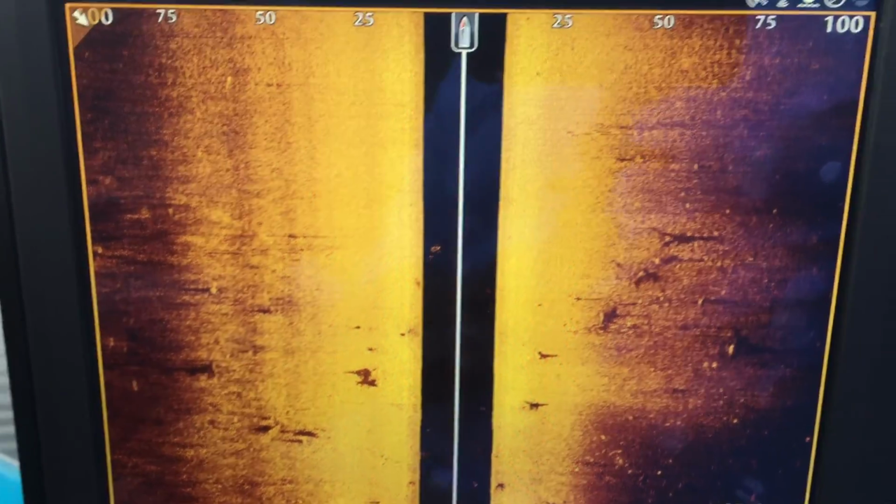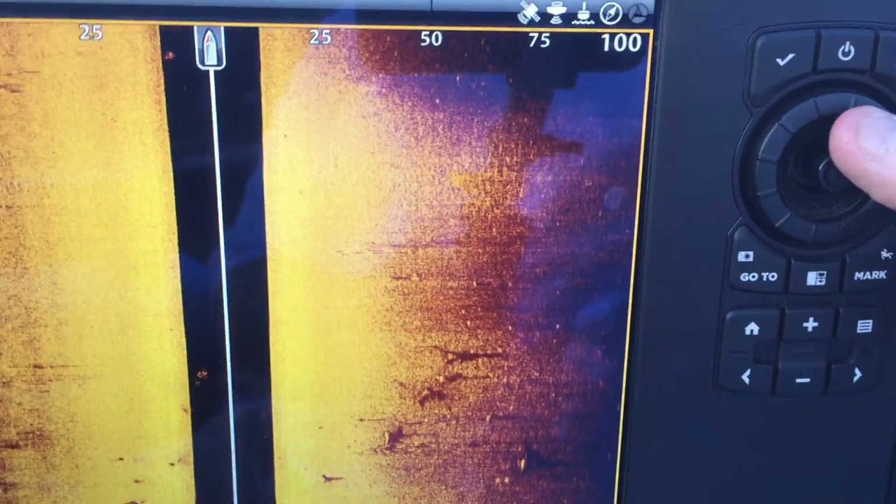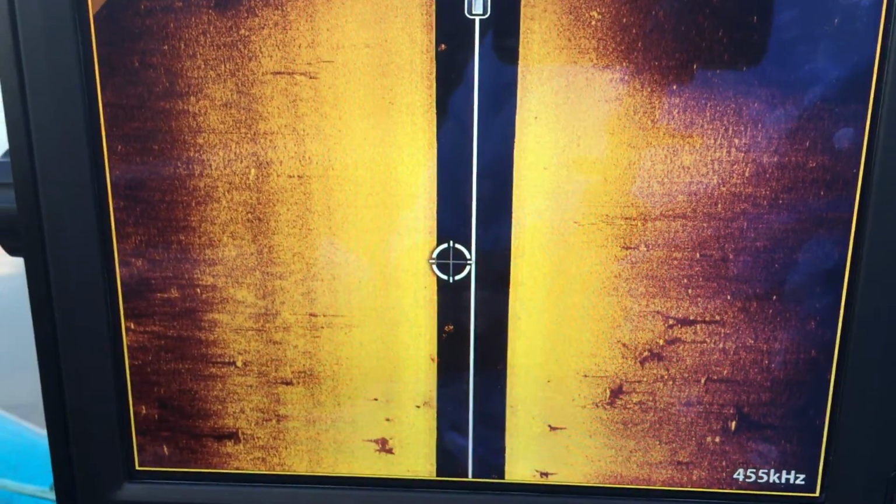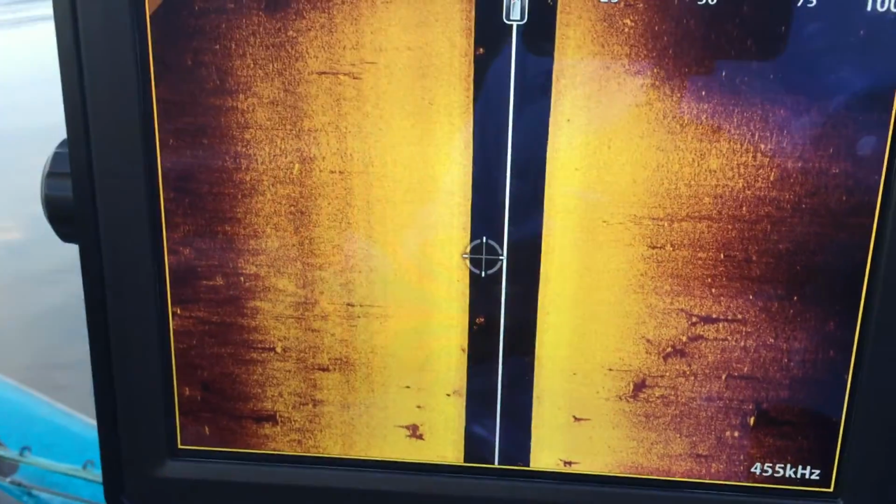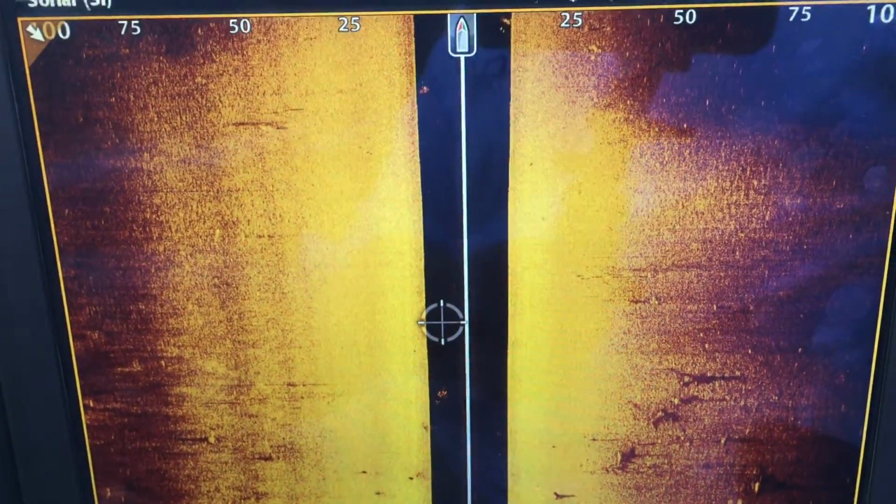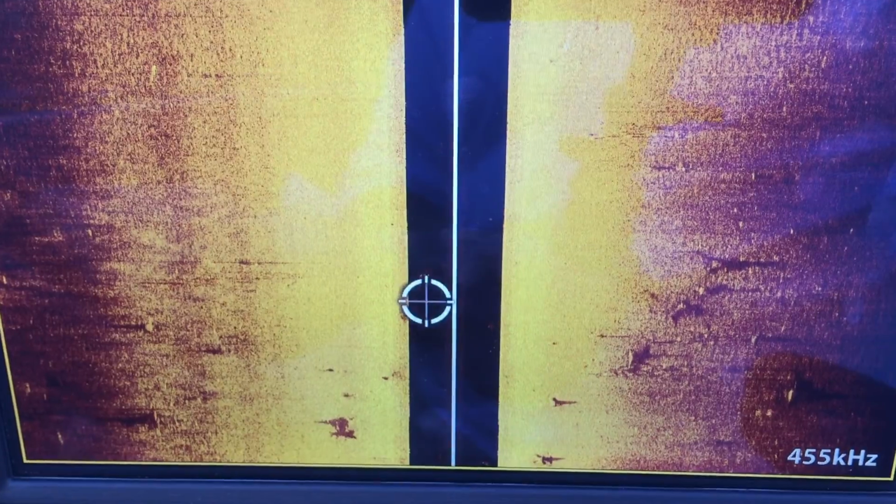Alright, the first thing you do is you go over here to your, I totally forgot what they call this. You go over here to your toggle and you stop the screen just by touching it. Okay, so you can see I've stopped the screen. So, let's just pull over to the side here, like cut the boat off. Alright, now, I'm going to sort of follow the crosshairs, so I'm going to zoom in just a touch, so maybe it'll be a little easier to see.